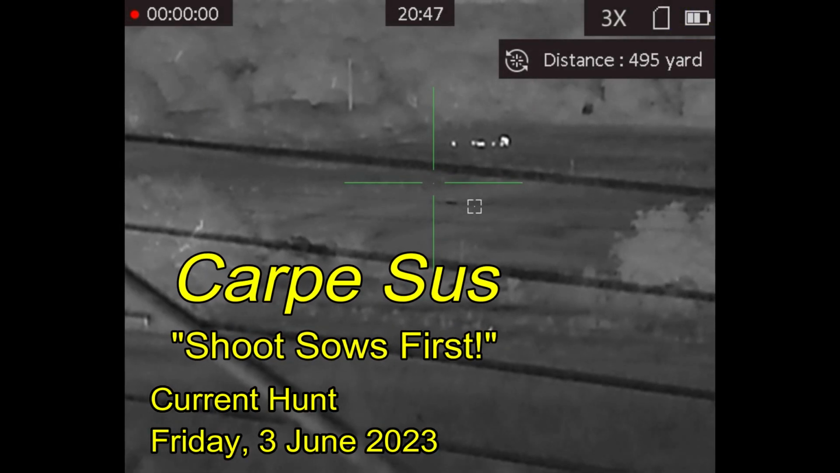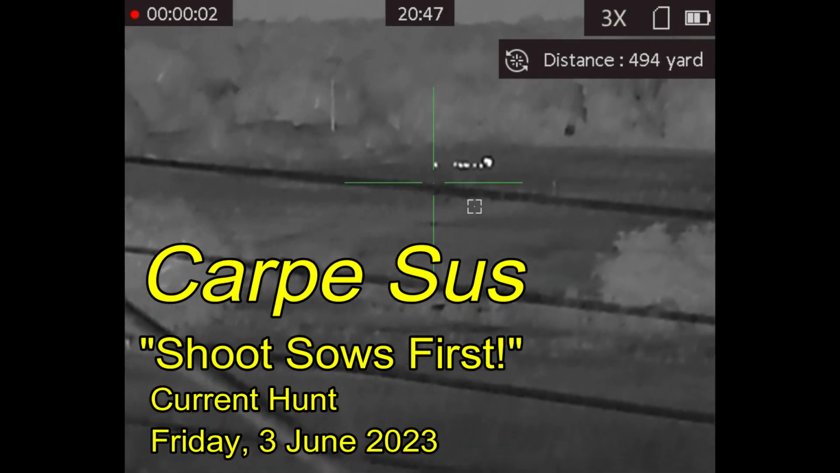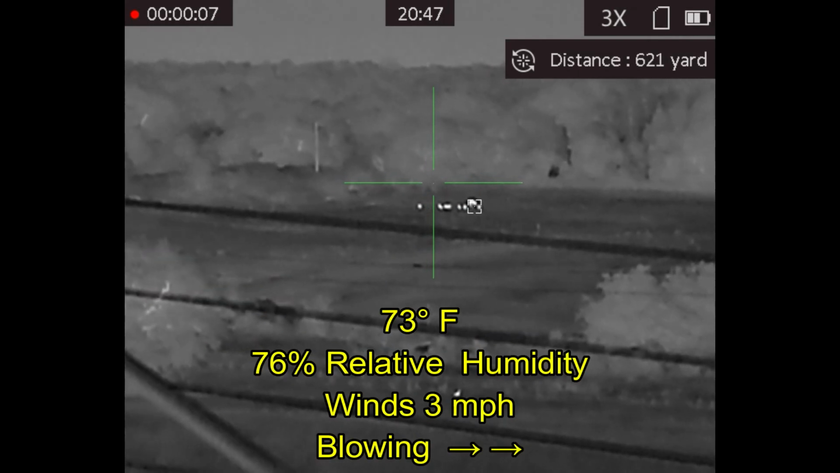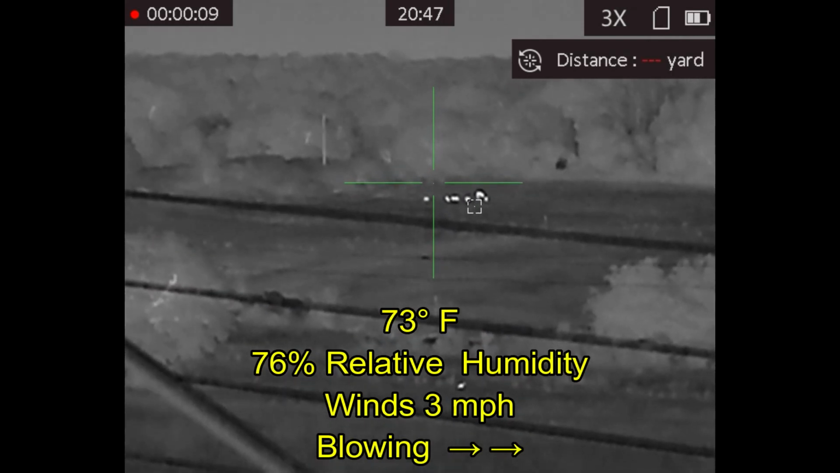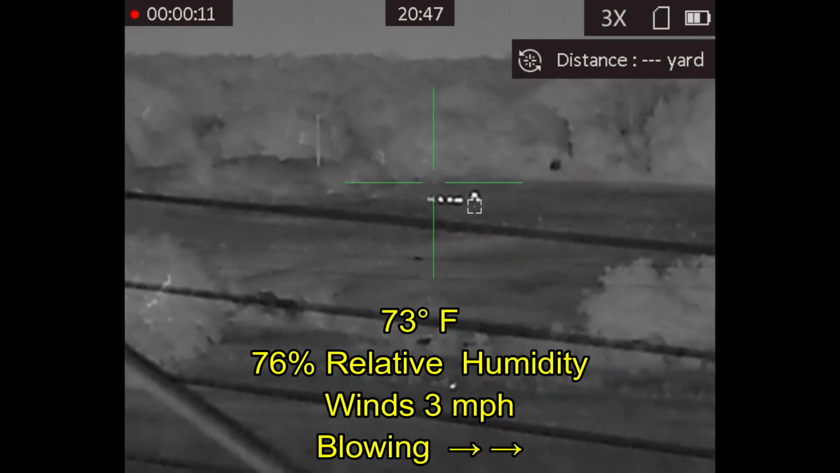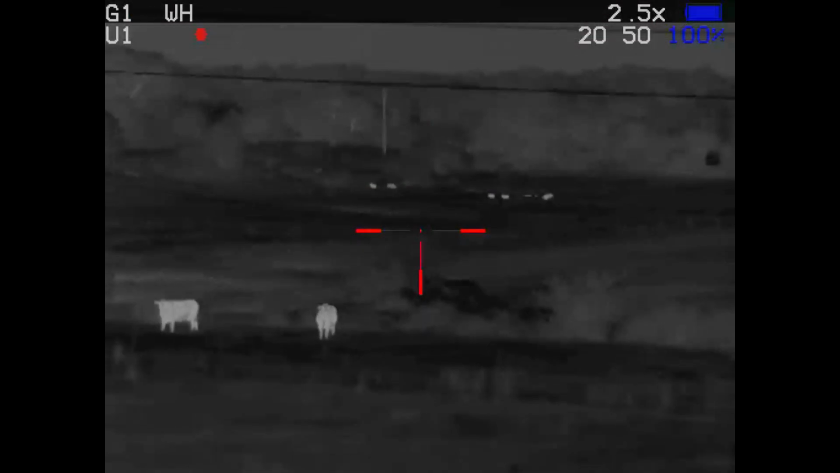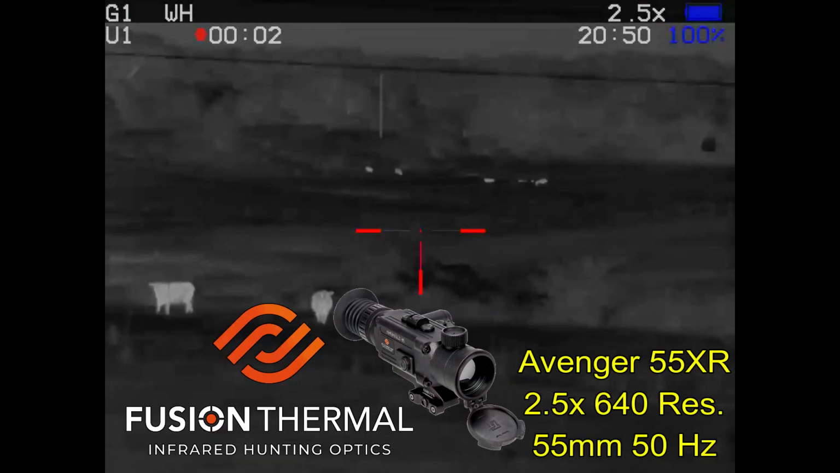And carpe sus, we are back on the landowner's property. We're right outside of her gate, looking down at hogs in the distance during daylight hours. Ben has ranged the distance to the hogs at about 620 yards. I figure about 700 yards to get there after we meander a bit. Now this is the gear I'm going to be using for the evening.